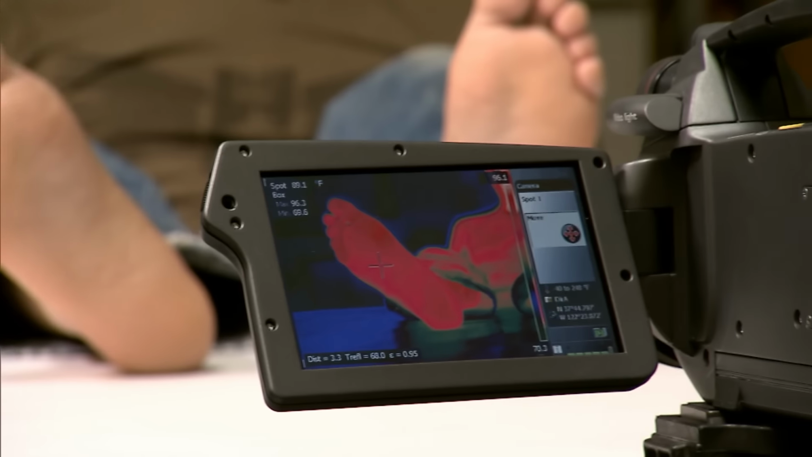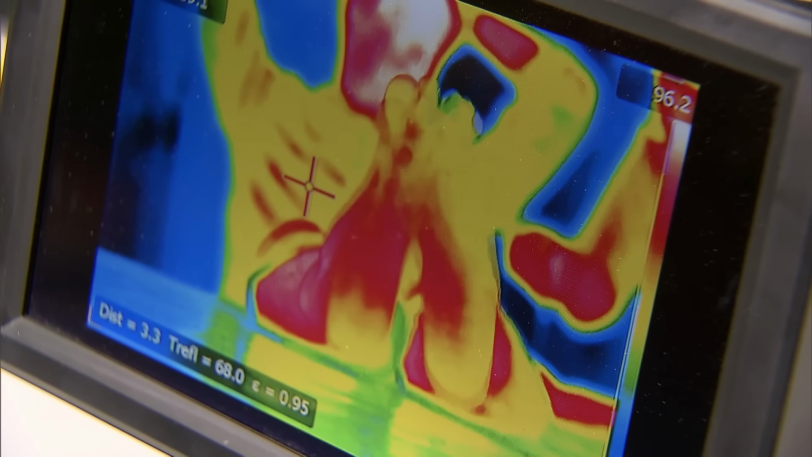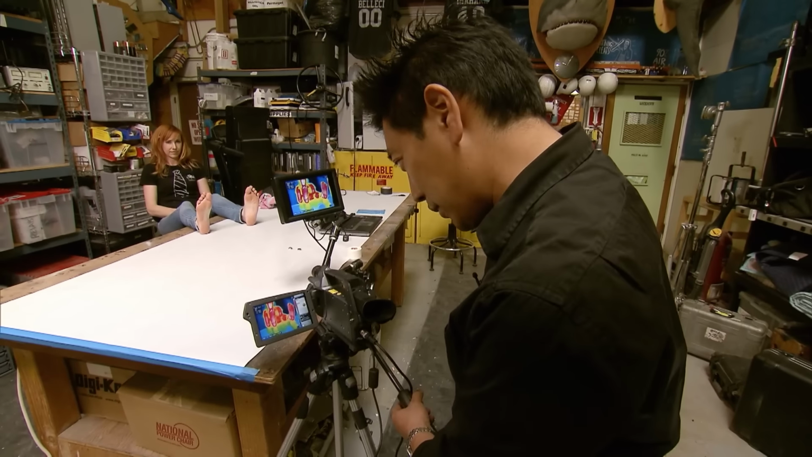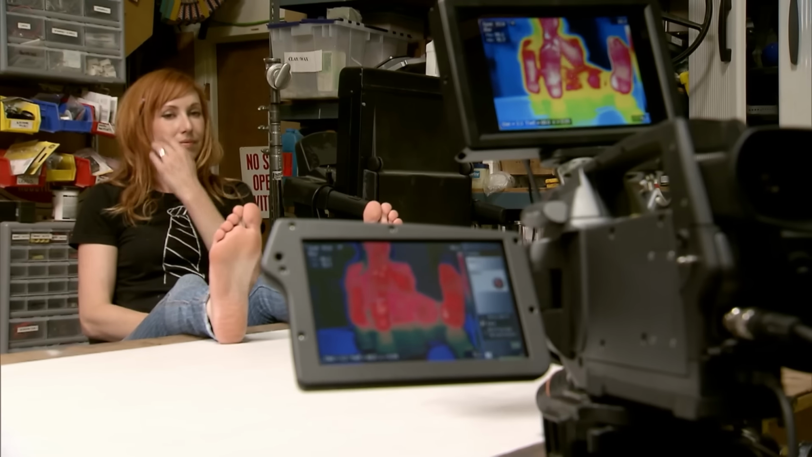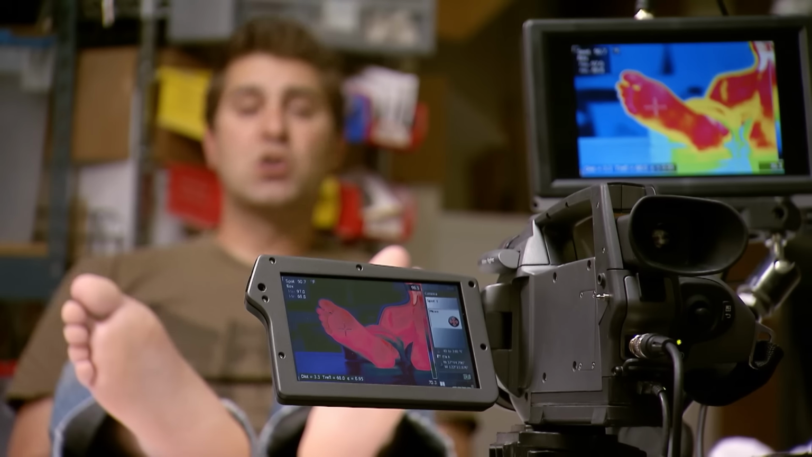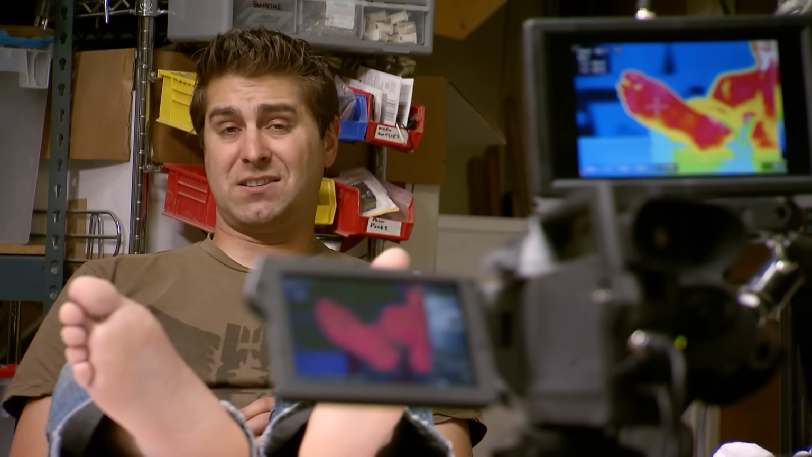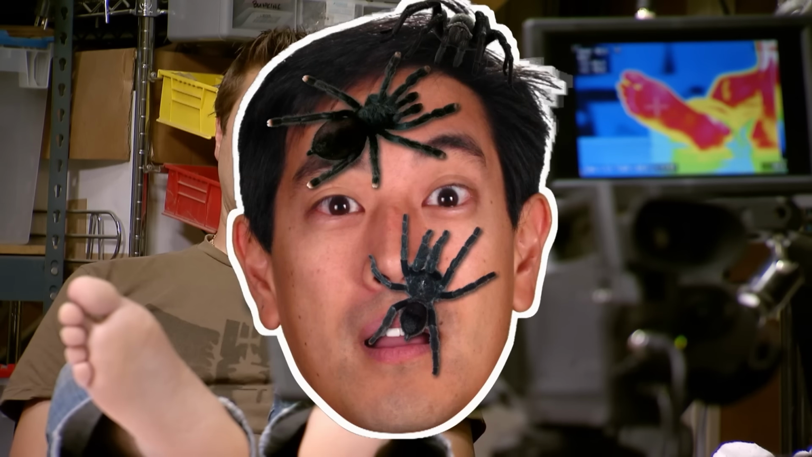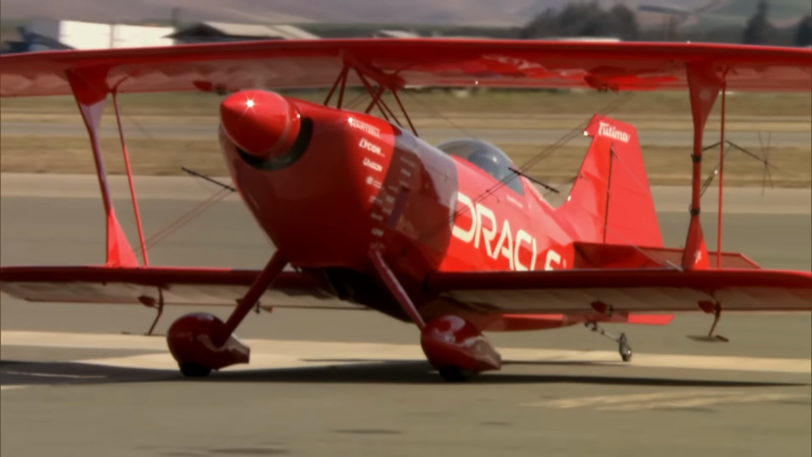The average human body temperature varies on who, where, and when you measure it. Okay, KB, you are 96.3. So establishing a baseline skin temperature while calm and resting is essential. So we just took the temperature of our feet and we're all averaging around 96 degrees. That's gonna be our baseline. Now, it's time to scare each other. And first in line for a dose of dread is Tori.